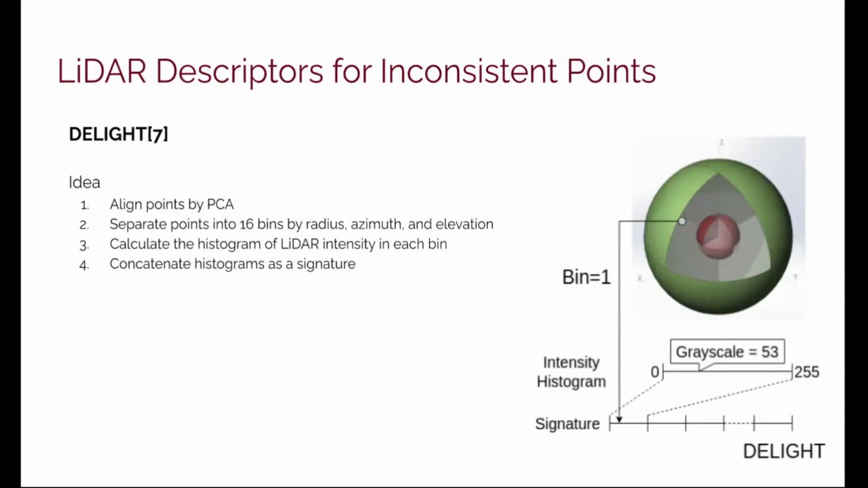The last descriptor is called DELIGHT. In this approach, we align the points using PCA. Then we divide the LiDAR scan into 16 bins by radius, azimuth, and elevation. In each bin, we calculate the histogram of the LiDAR intensity. We obtain the place signature by concatenating the histograms.